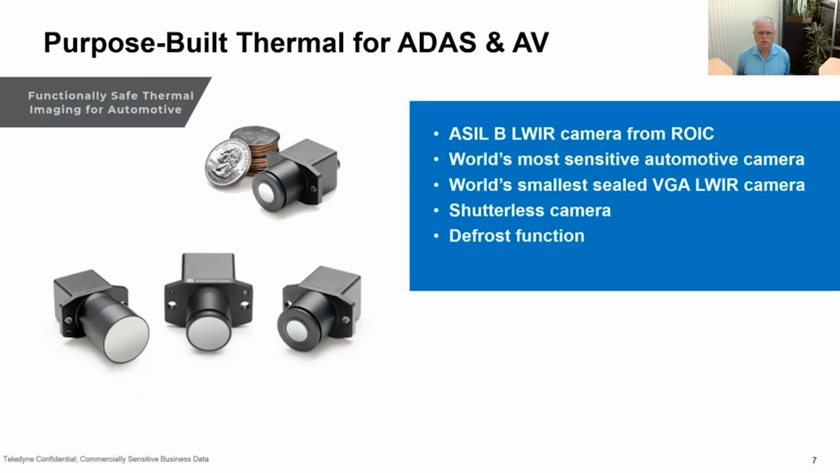It's a very sensitive camera. It's in a rugged, environmentally sealed package that can be safely mounted on a vehicle. We have no shutter in this camera. Often thermal cameras have shutters to clean up the image. Our processes have improved, and we no longer need that mechanical shutter, which can be an item that could fail and render all these benefits of a thermal camera unfunctional or require replacement on the vehicle. So shutterless is very important for high reliability.